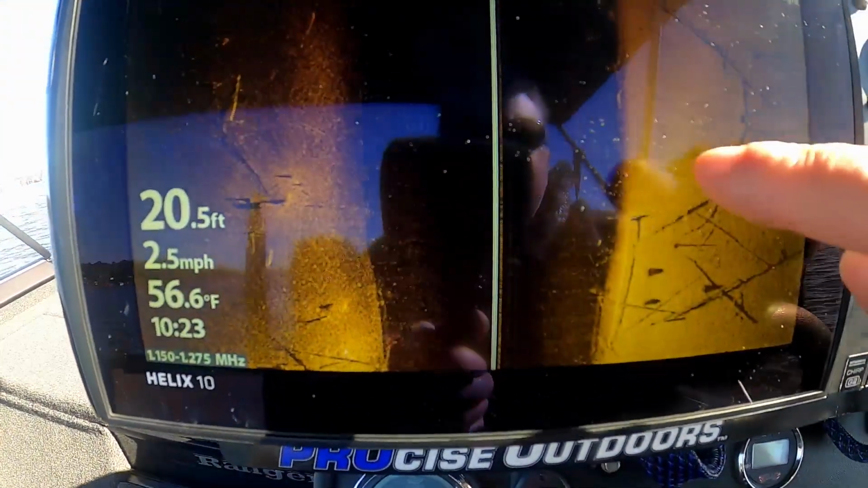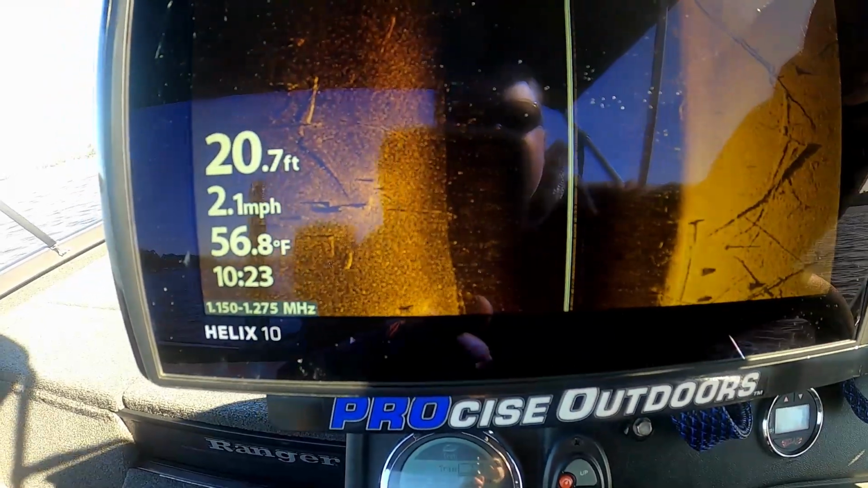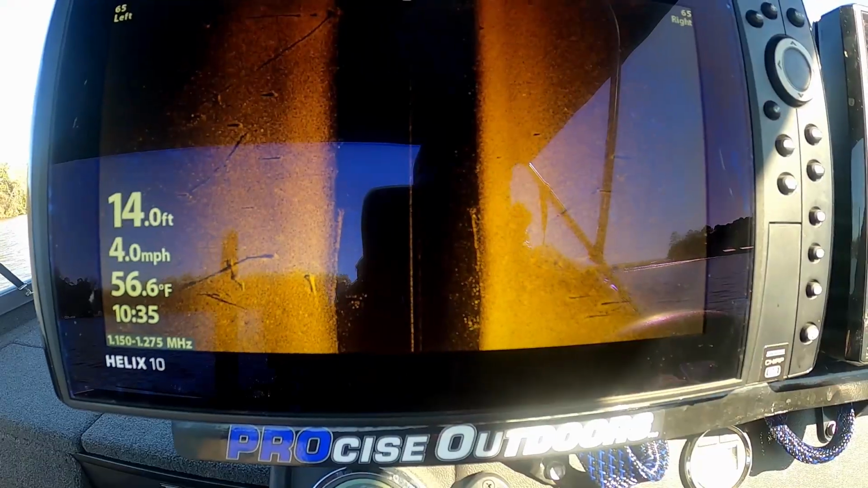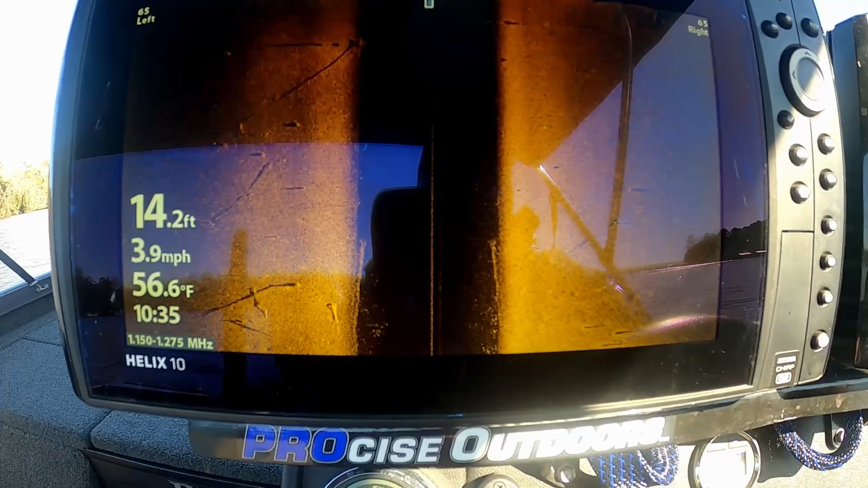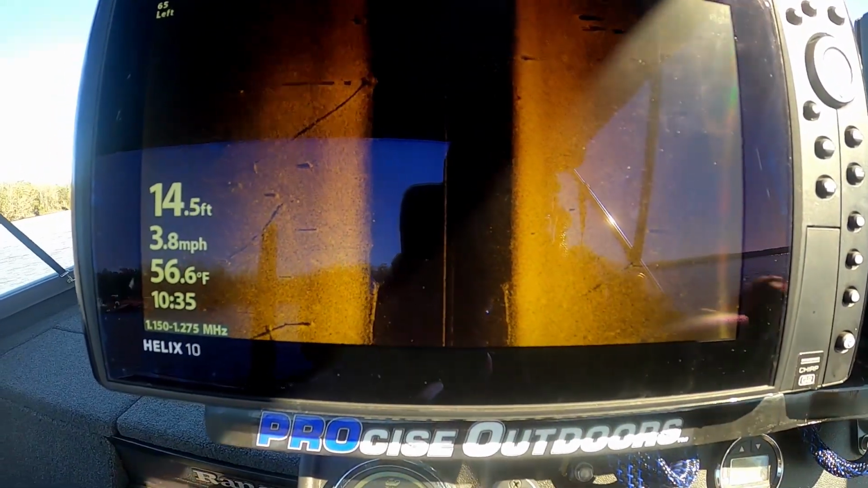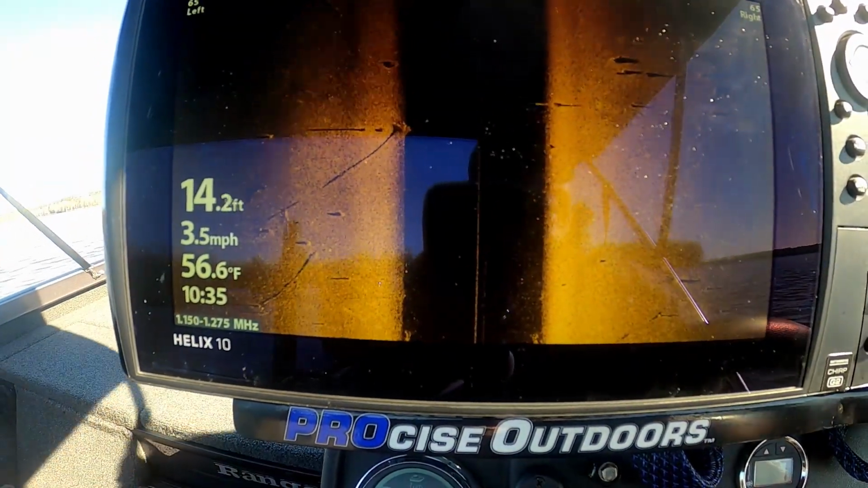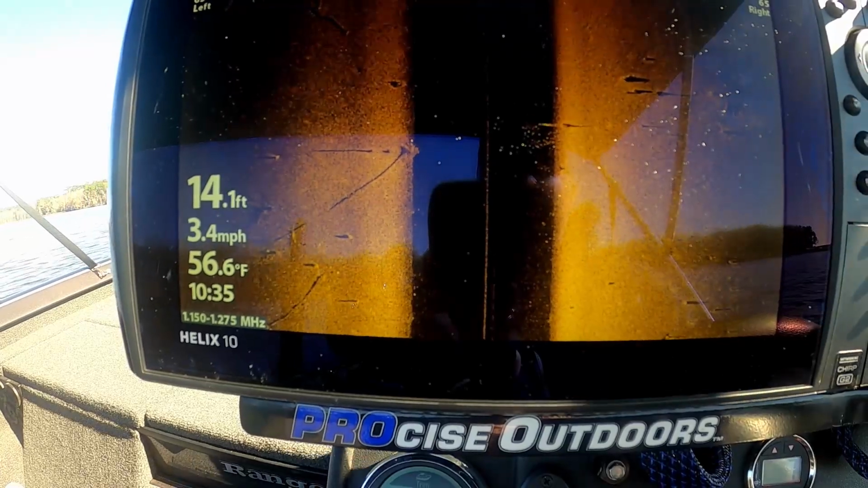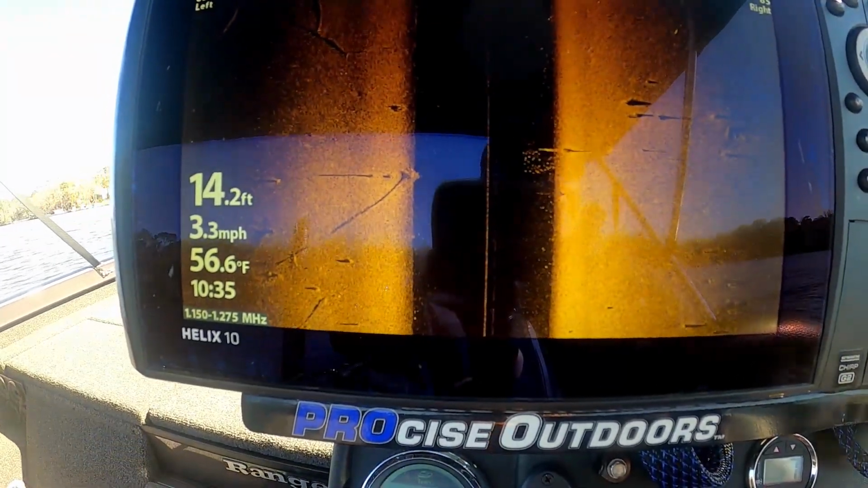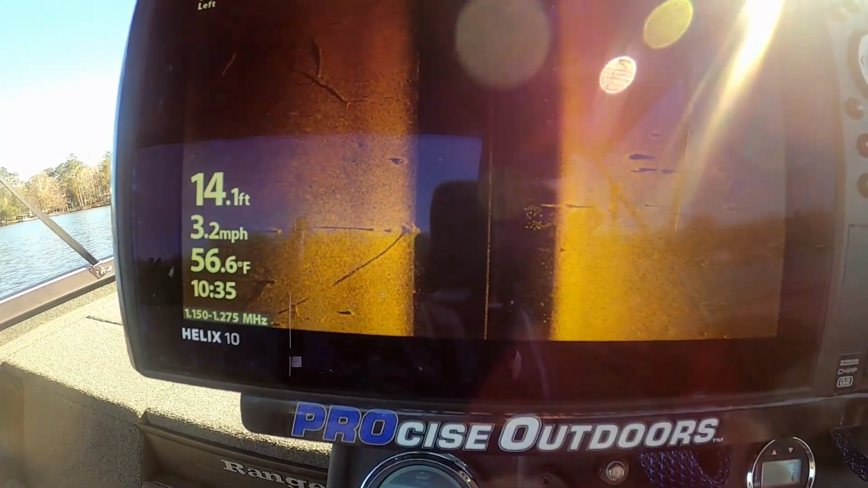Alright guys, I don't know if you can see this or not, but right here is 4 dots. It looks like they could be crappie. You can probably find a few random fish here and there all over the lake, but what I really want to find is that area that has absolutely the most opportunity for me to catch fish I'm gonna have for the day. And sometimes that just takes part of your day to find that.